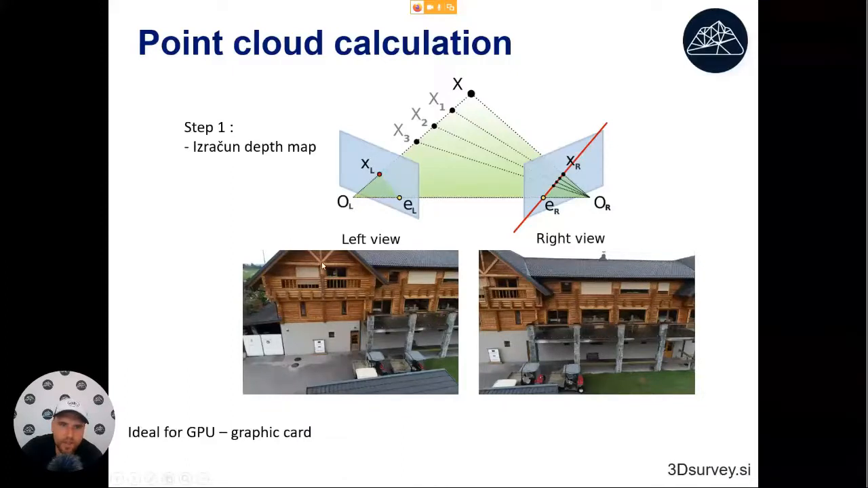If we take this point here in the left view, we know that the point that represents this in 3D will lie somewhere on this line. If we project this line onto the right view, it might come up something like that. We then just move along and check: is this point similar to this one? Yes, kind of is. This one? No. This one? No. This one? No. We say, okay, if this one and this one are the same, this corresponds to this point.